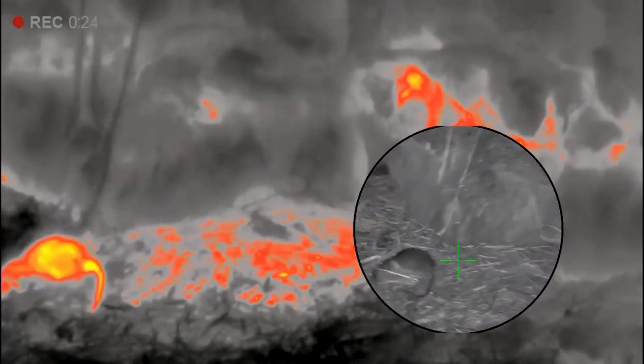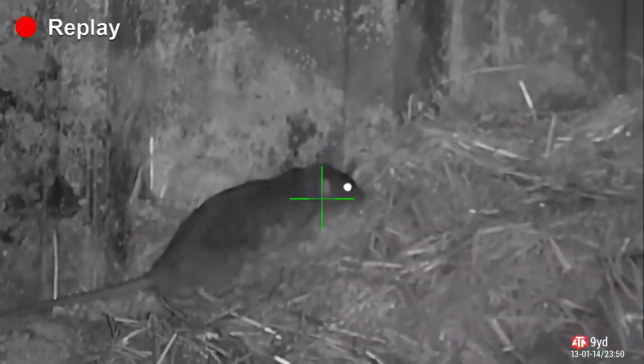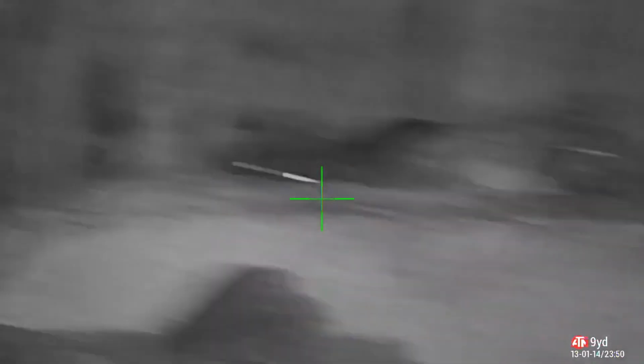Nice clean headshot, bowls them straight out of the nest. How's this for lightning fast reaction time? He must have heard the muzzle crack and quickly recoiled, meaning the pellet went just underneath and in front of him and he bolted off to the nests at the back of the grain store.